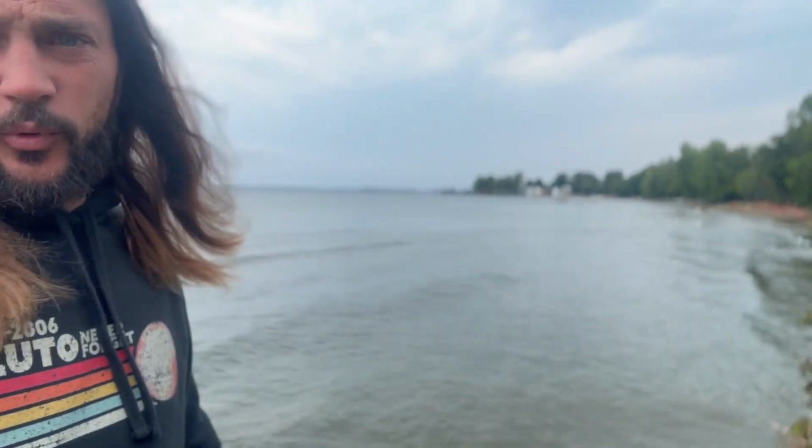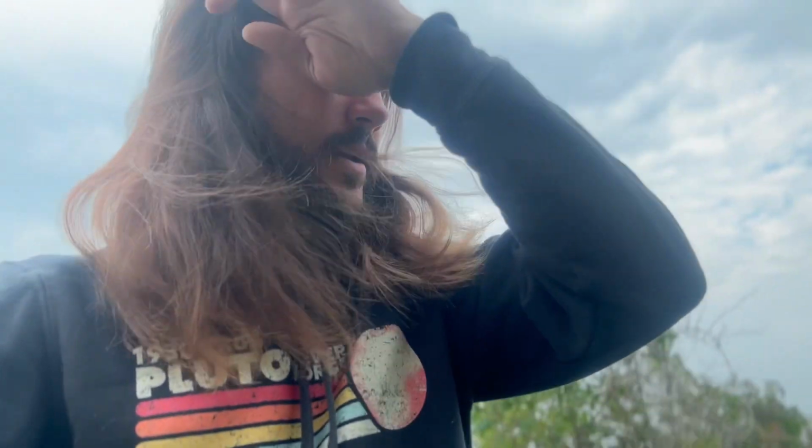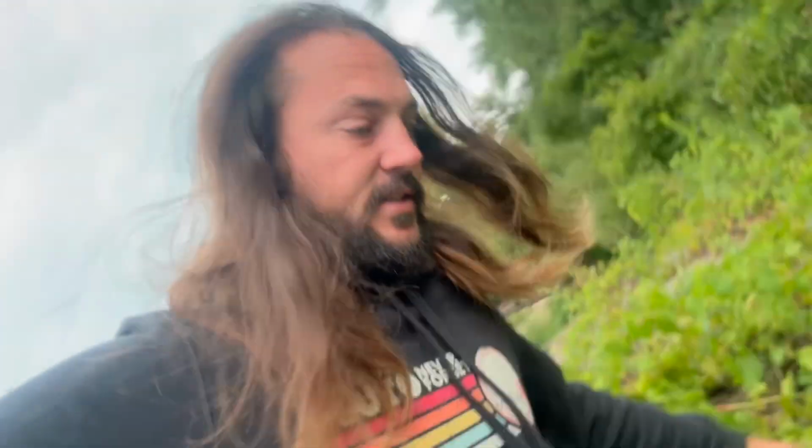She is looking pretty good. Now that's a lake. Oh man. Wind is next to nothing. We're gonna be able to get out here and search today. This is exciting. This is very exciting.